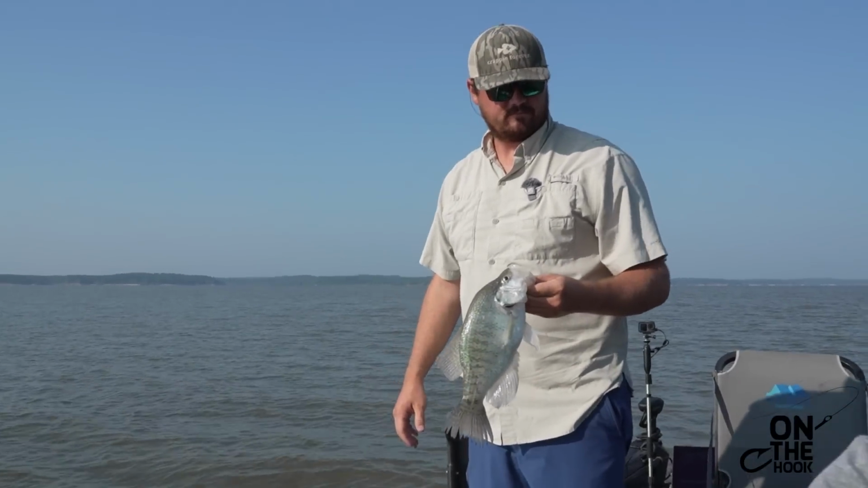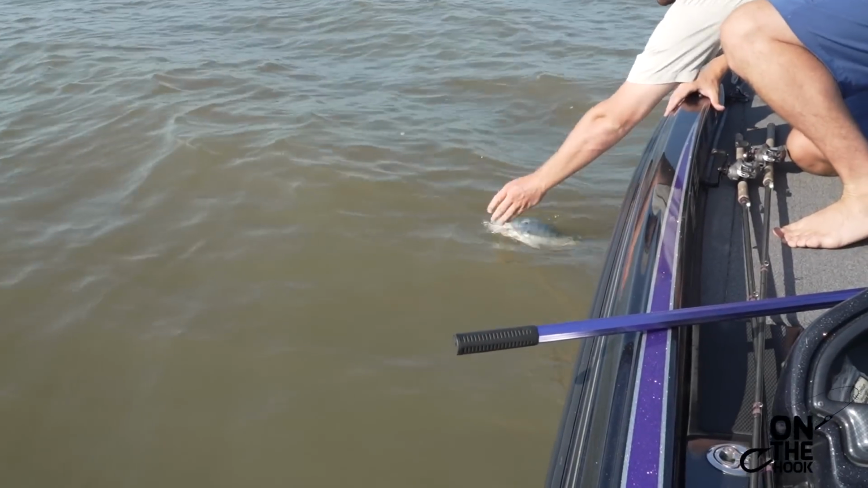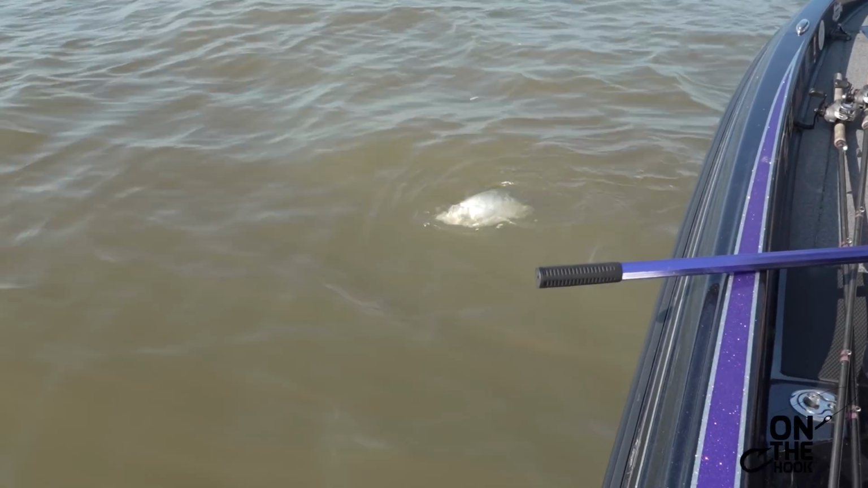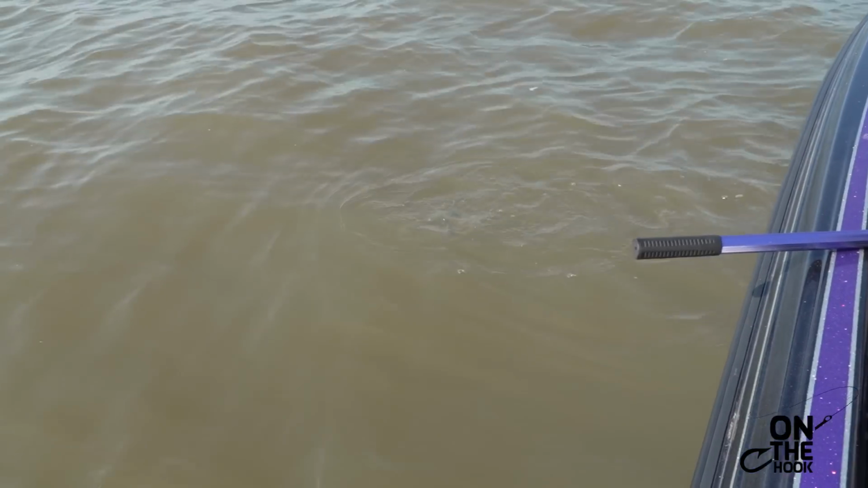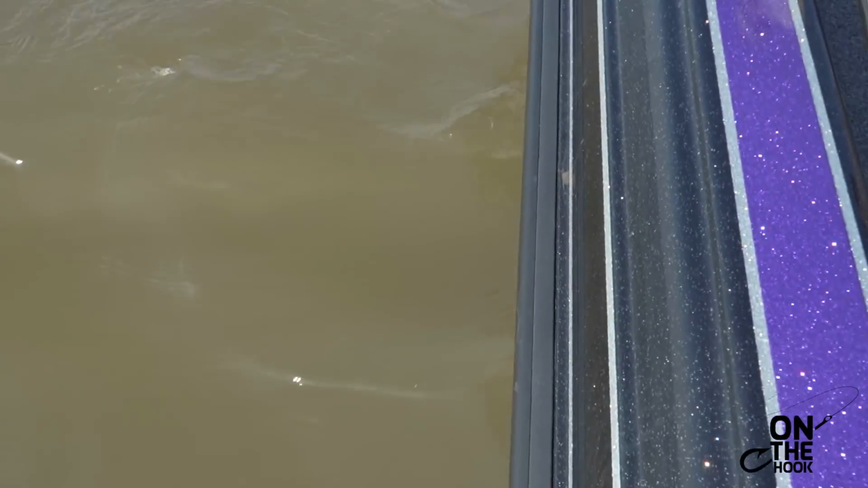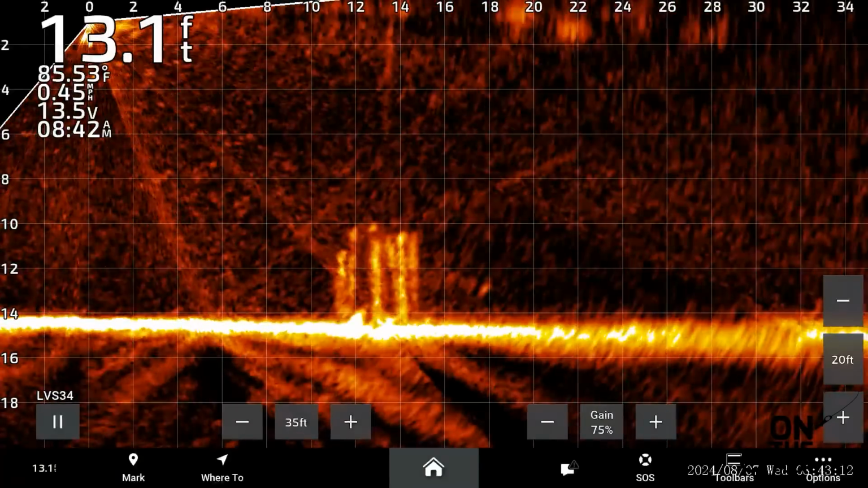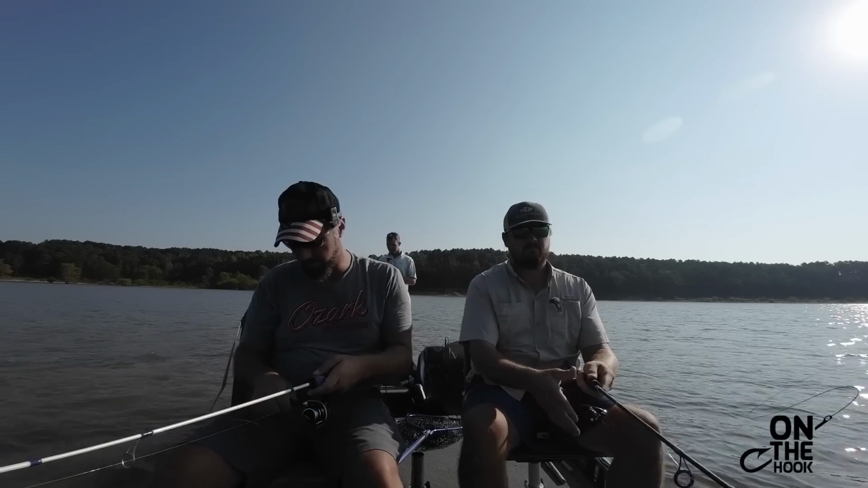Ready? Good fish. Come on, big girl. There she goes. She just ran into the boat. Yeah, there's still three.